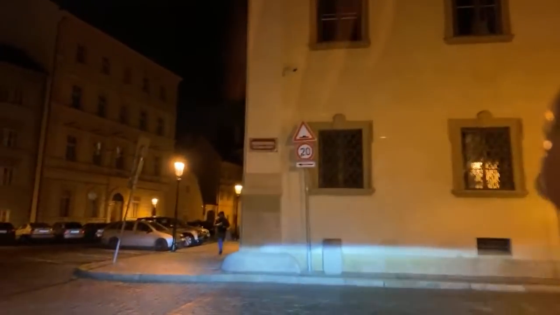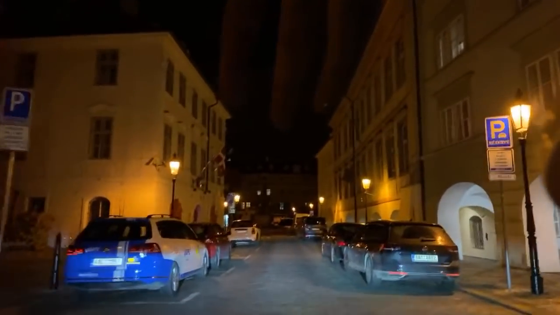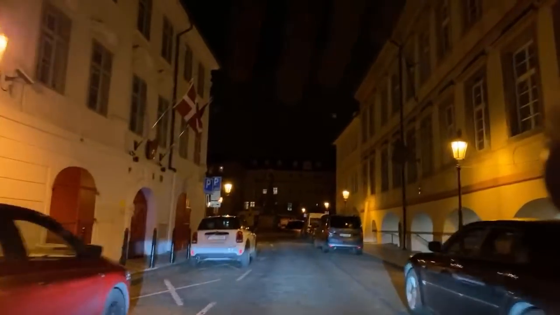Now I hope I took a right turn. I think I did. These are tiny little streets, and this is partially why we tell people not to drive in Prague, because even when I don't drive through downtown for some time, I forget which streets are one way, what's the deal with parking, and so on. Danish embassy on the left. Hey, Danish embassy. You guys have like 7 parking spots just for your embassy. You should be riding bicycles. We discussed that with my friend a lot.